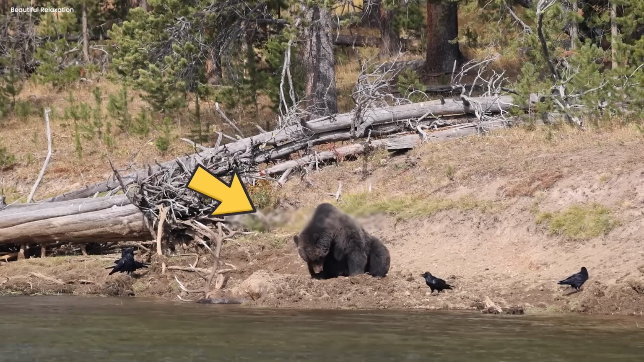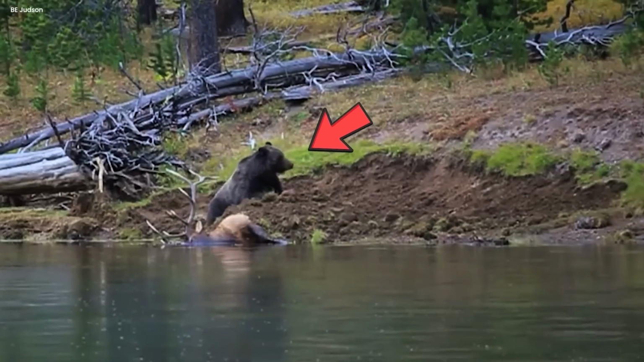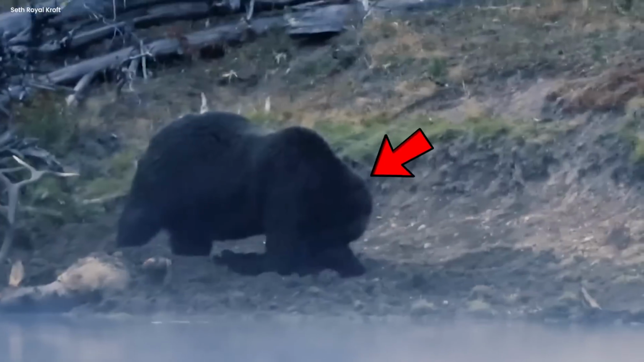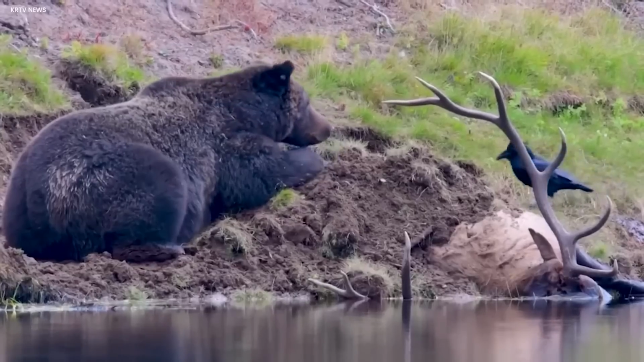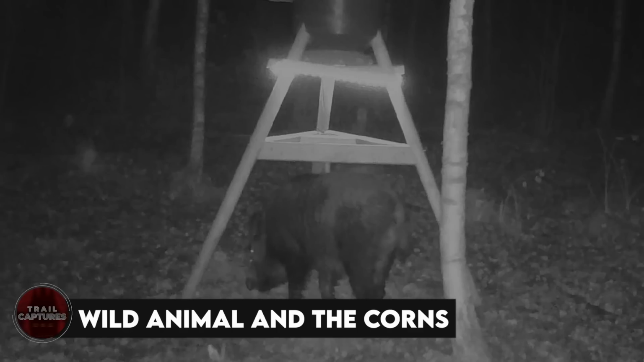It's like a reminder that even in the wild, animals can have silly and surprising moments, making a funny show by the peaceful river. The bear's quick show turned into a fun picture of the wild, where each day brings new and funny things to see. Wild animal and the corn.